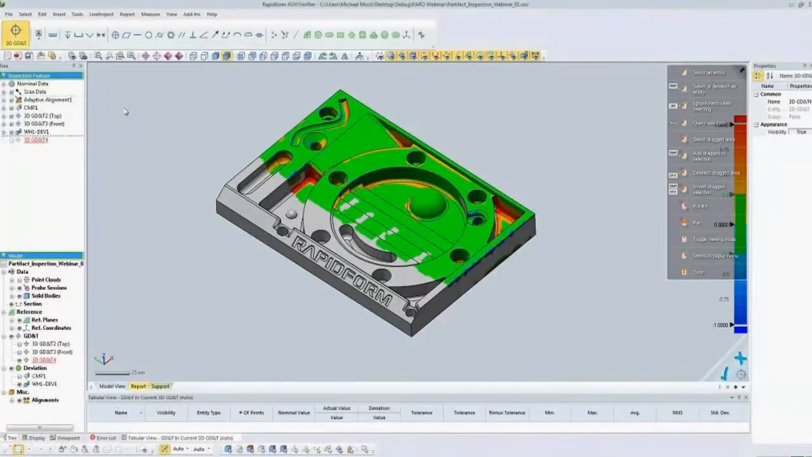We have all of the ASME Y14.5 standard GD&T callouts, as Tom mentioned in the PowerPoint, including both 3D and also 2D, which is something that's not very common for inspection software. So with that, I'm going to throw it back to Tom, and we can address any questions that you guys might have had.